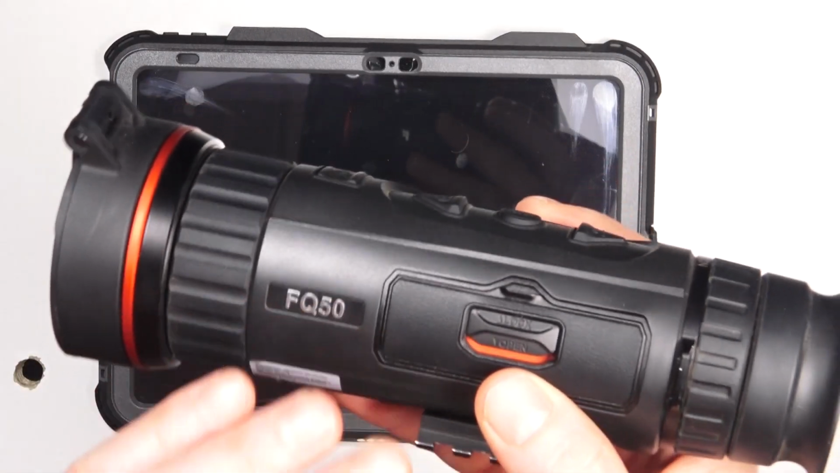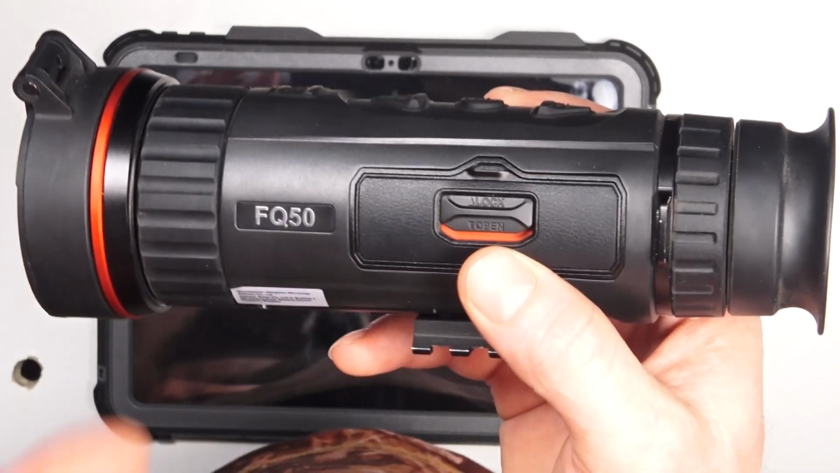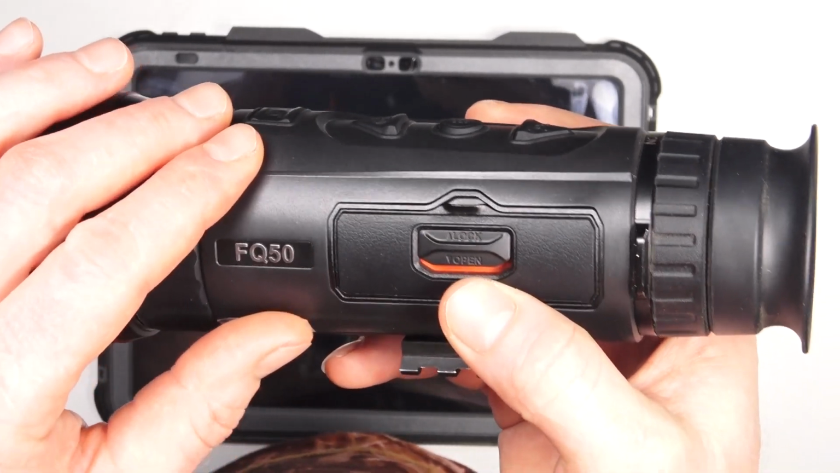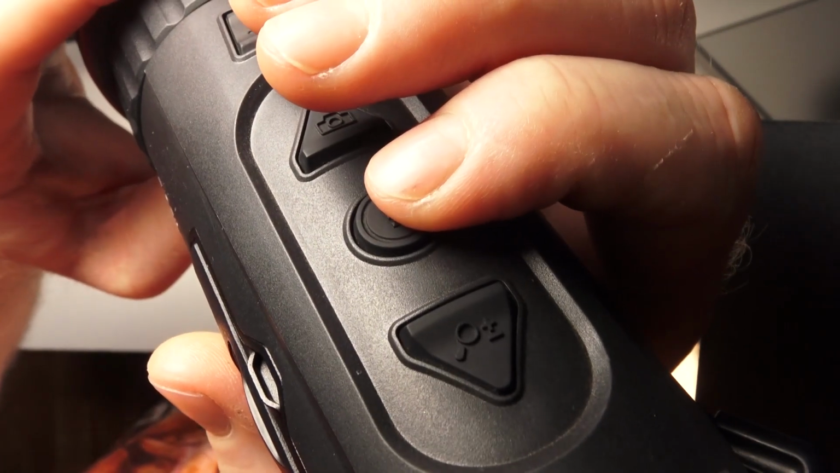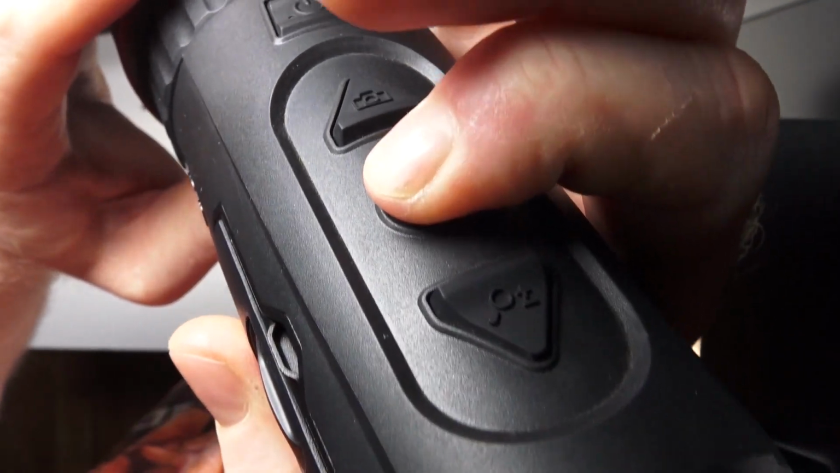Now, before your thermal will show up on your tablet or your phone as a Wi-Fi connection, you need to go into the settings on your device and turn the Wi-Fi setting on. So what we want to do is press and hold the center button on this Falcon to make the menu pop up on the side. Now, once the menu's popped up, we can scroll through using the arrow keys, which is the zoom button and the record button.